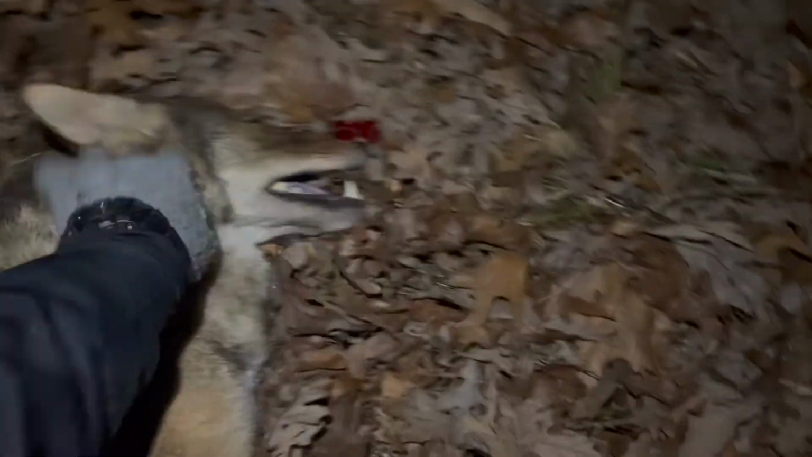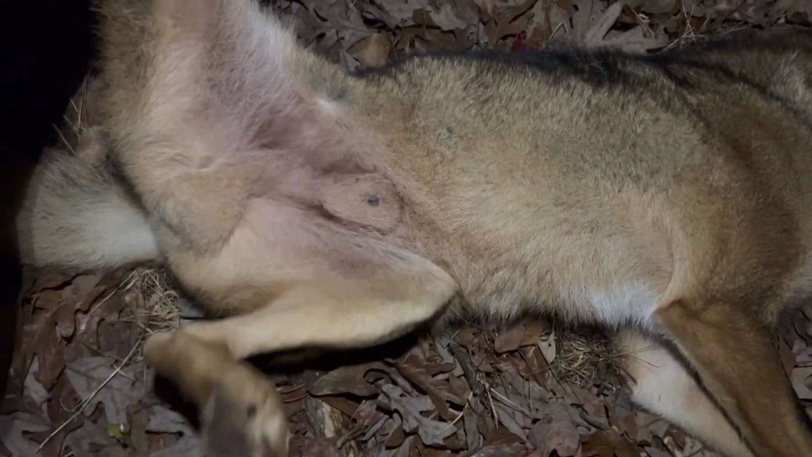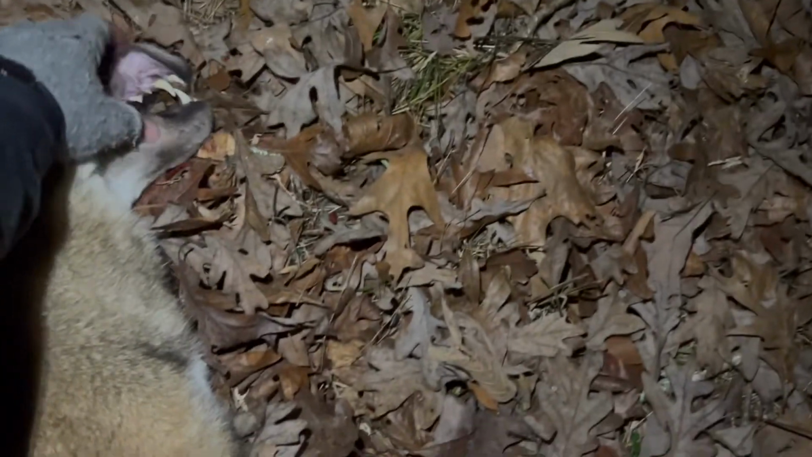Man, it's a beautiful coyote. He's a big old dog too. Heavy, big male. That's probably a 130, 135. It's probably 135 class deer. Guffy might score him a little higher.